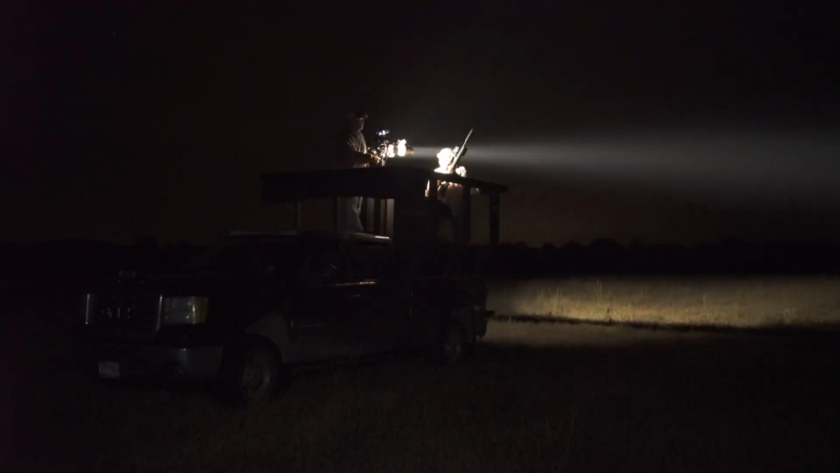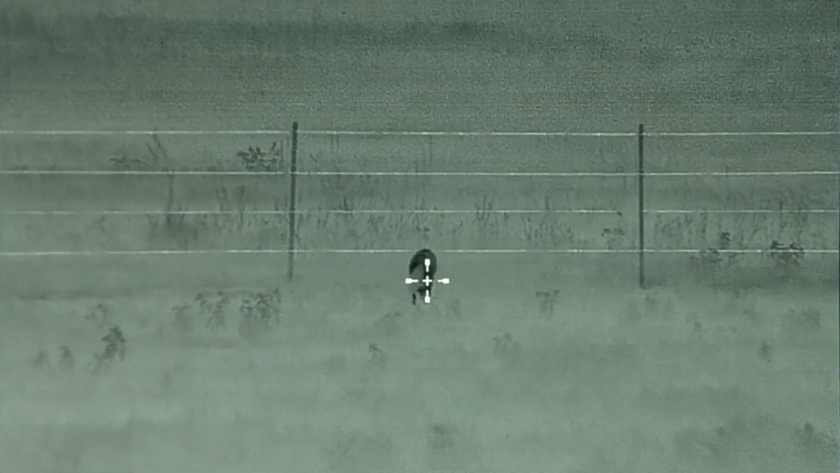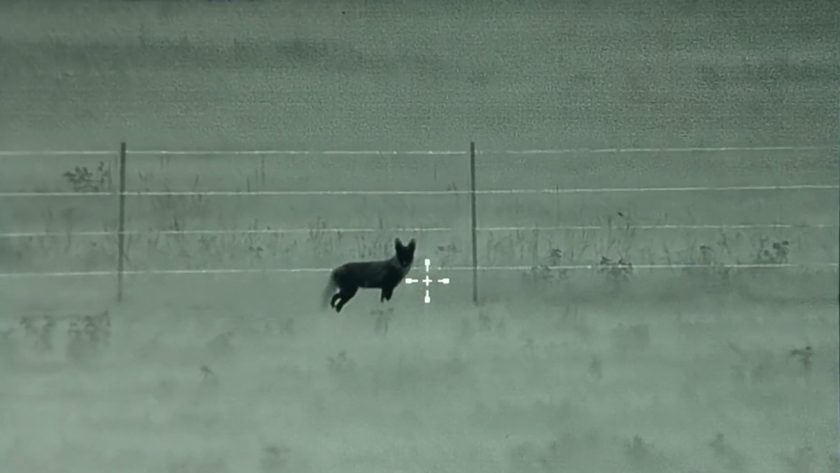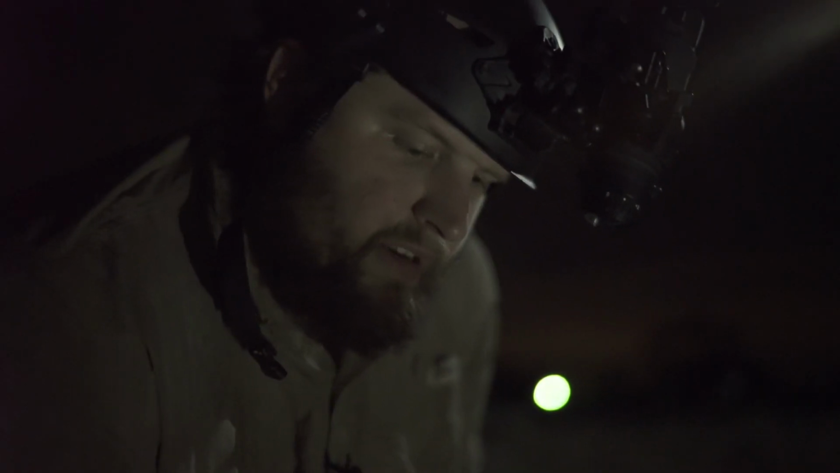Heck yeah. That's the way you start out a hunt right there, son. I don't know what in the world was hanging that sucker up. Good shot, Tyler. I want to see what that thermal footage looks like. Boy, it sure is nice. You come out on the first stand, heck, in the first minute, you've got a coyote hauling right towards you. But that's the start of a very good hunt. If every stand was like that, we'd be in business.